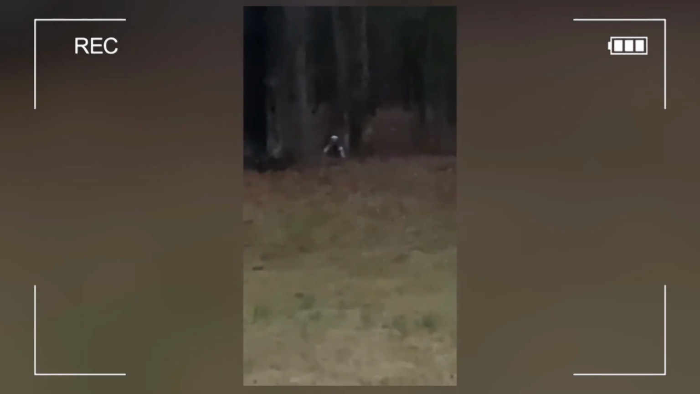At one point, it even appears to motion for the cameraman to leave. Eventually, the cameraman seems to heed the warning and the video abruptly ends.